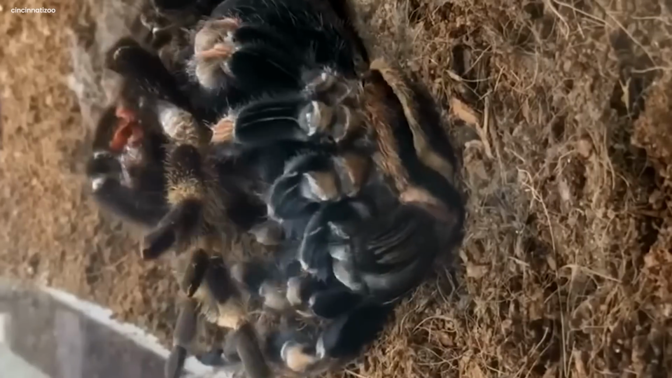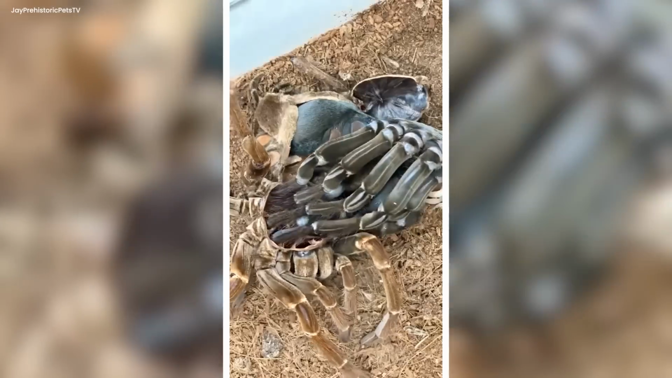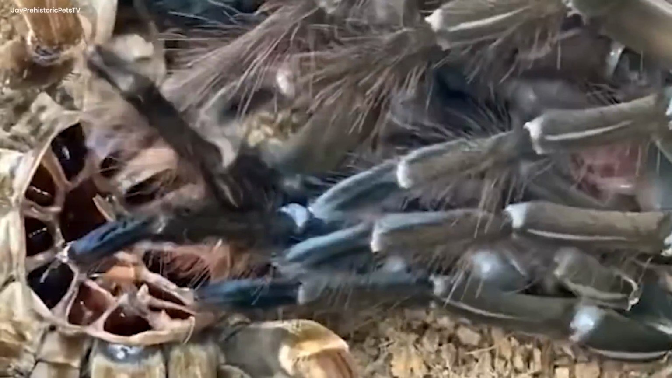This process is called molting. The spider looked like a little wizard doing a magic show. As time zoomed by really fast, the old spider skin turned into a crumpled piece on the ground. Slowly but for sure, a shiny new skin showed up.